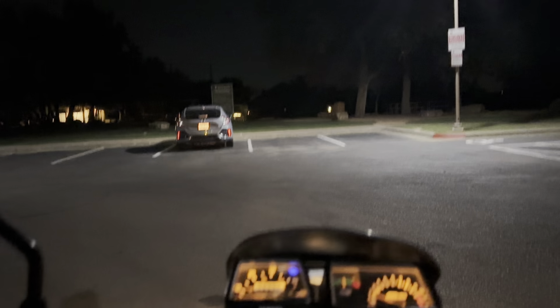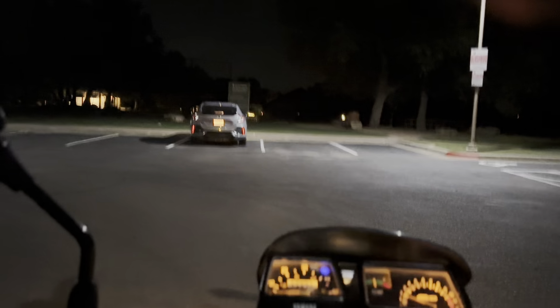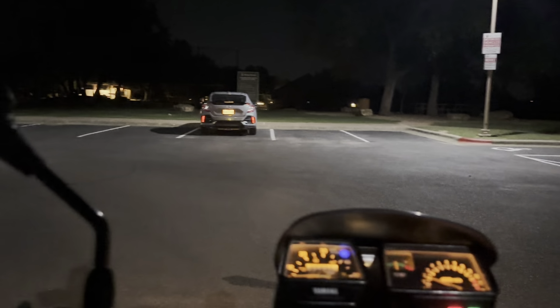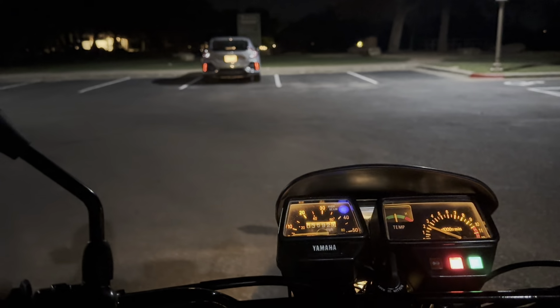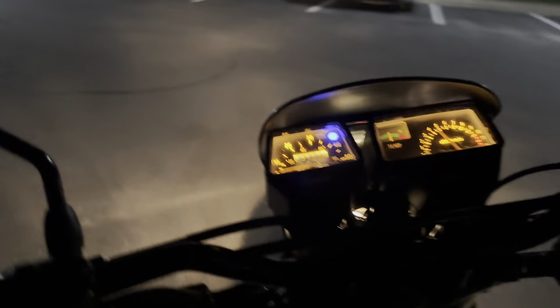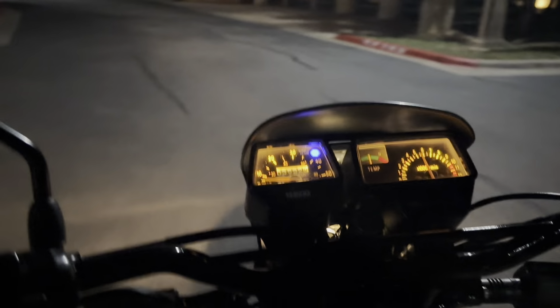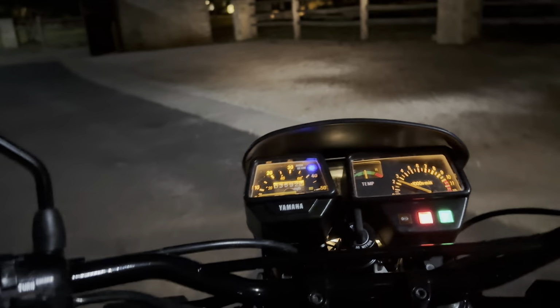Going to adjust the camera just a little bit. It kind of bounced a little. All right. There we go. All right. Is that good? Yeah, it's kind of good. All right, let's go. Let me adjust this a bit. The thing I like about these, you can see when you're in neutral.